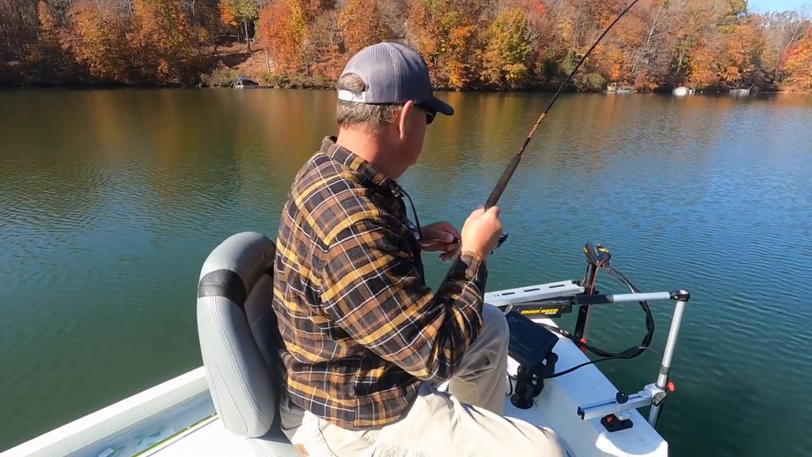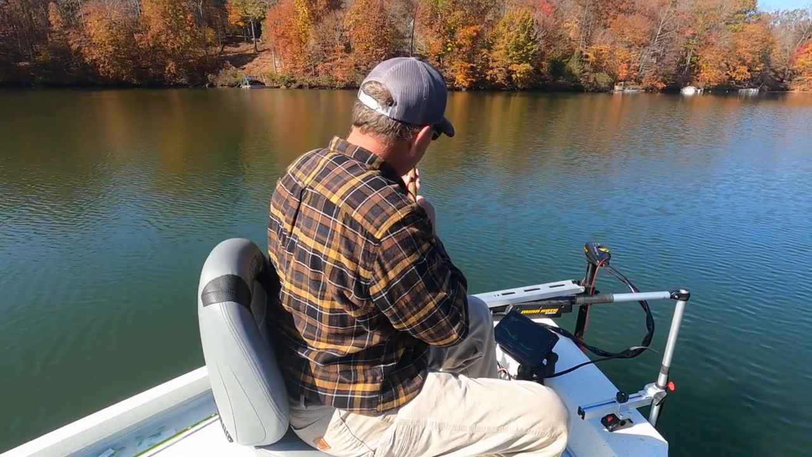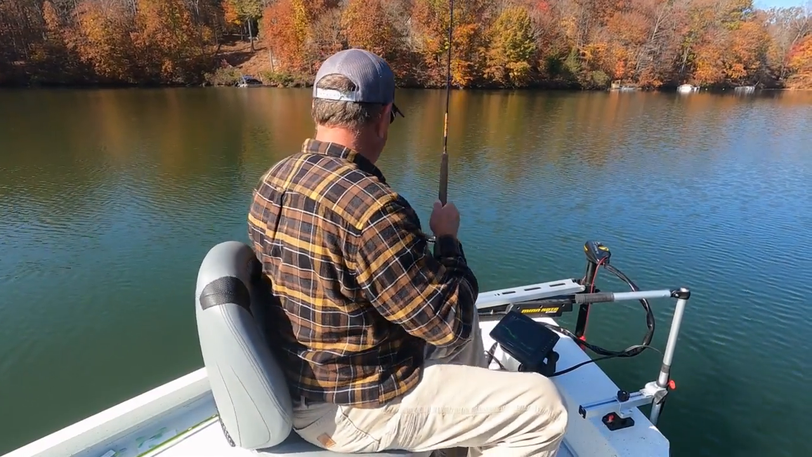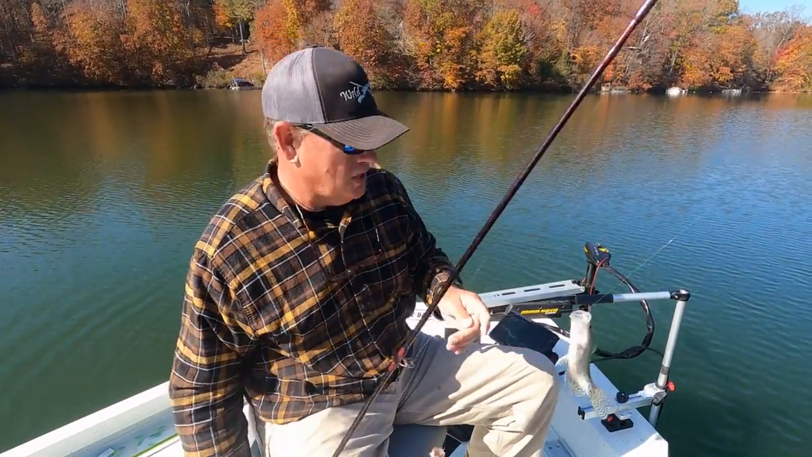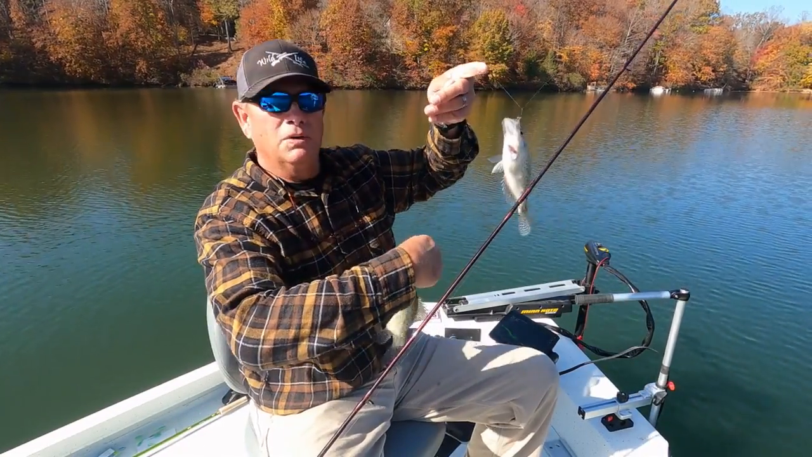This might be a nice one. Feels like it anyway. Could be a bass, y'all. Oh, it is a double. That was on the hair jigs. Been switching around. So, boom.